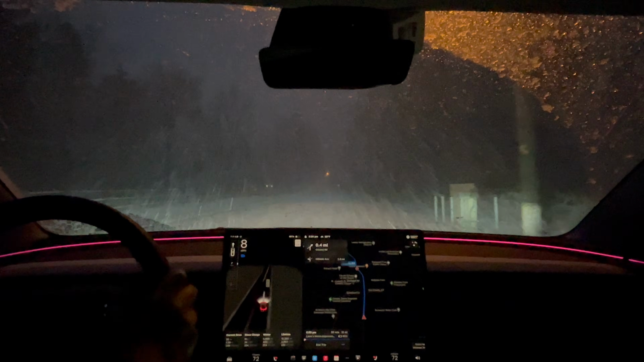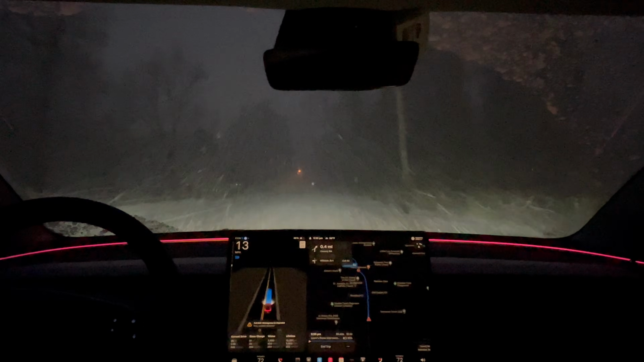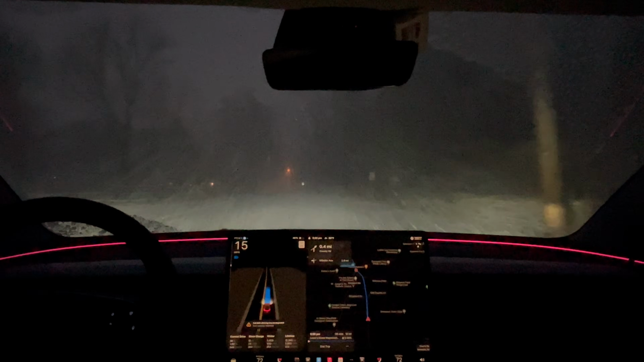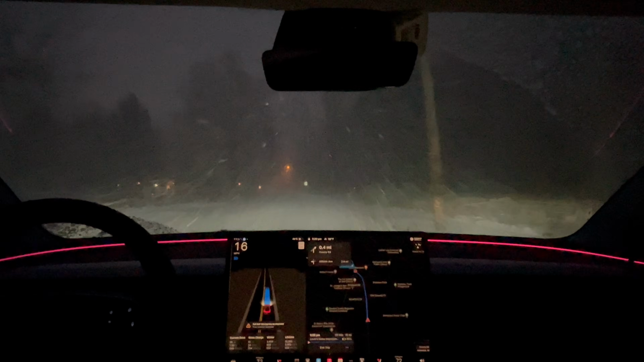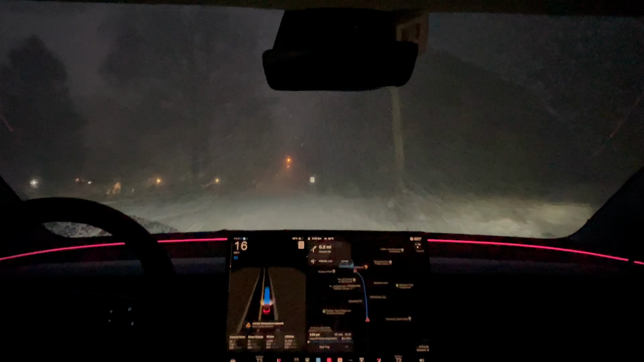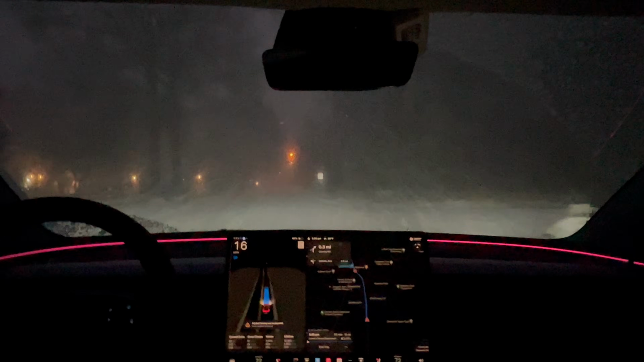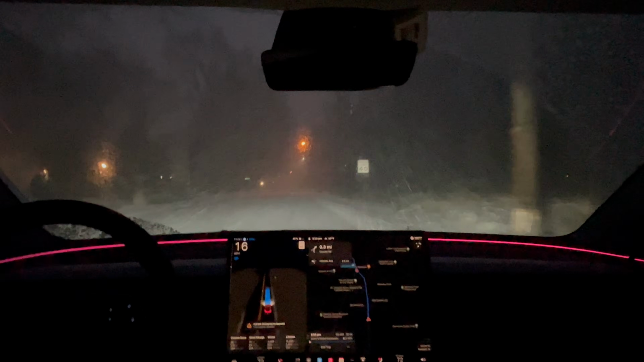So I'm gonna do a test on 13.2.2. I know 13.2.4 is rolling out, but that only seems to be for Model Y, so not for Model 3. It's snowing here pretty hard, and I do have to go pick up some items from Lowe's, so I'm gonna give it a try and see how it performs here.